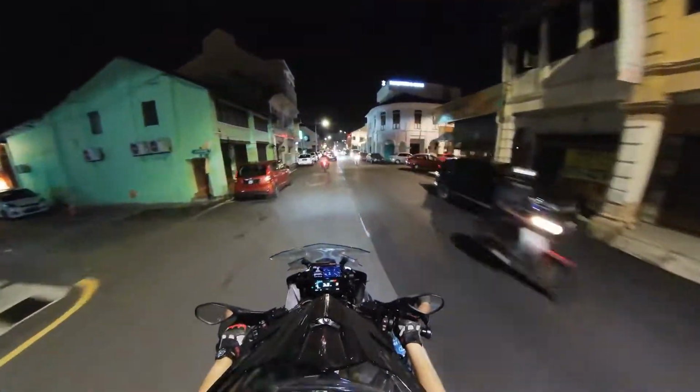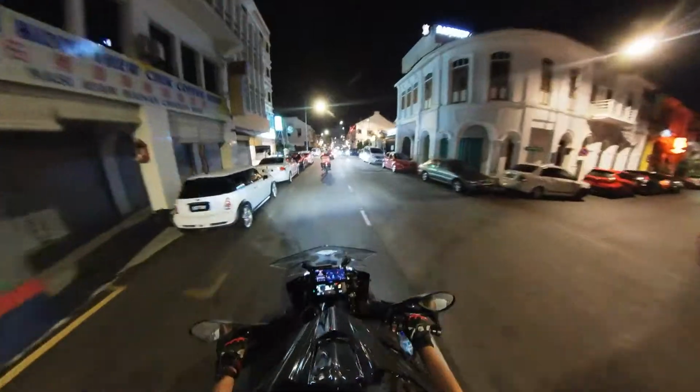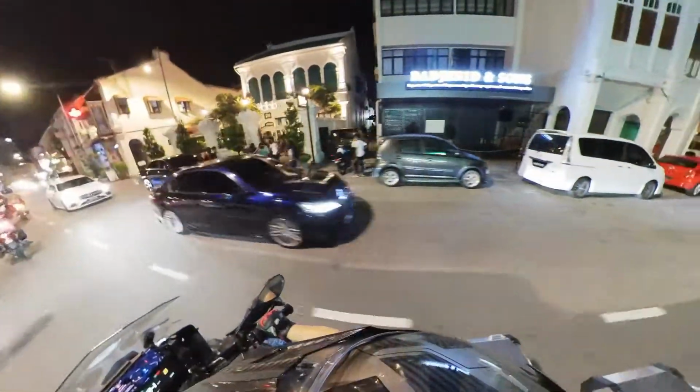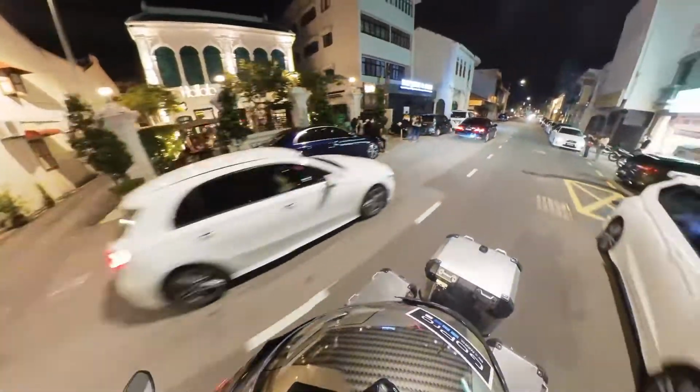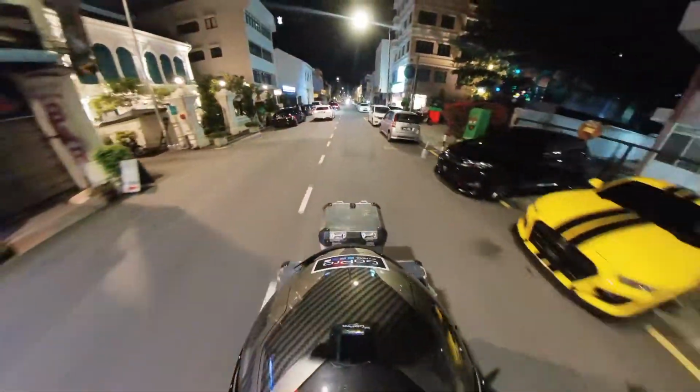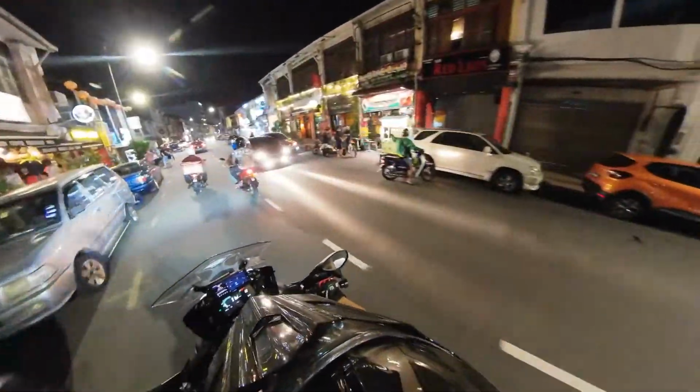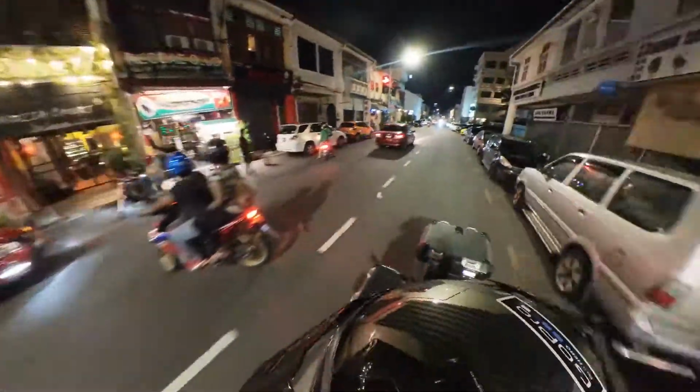This one that we're coming up to real soon, I think this is the Halab restaurant, a Middle Eastern fare. Quite good actually. I've been there a few times, and there's some more cafes and restaurants left and right.